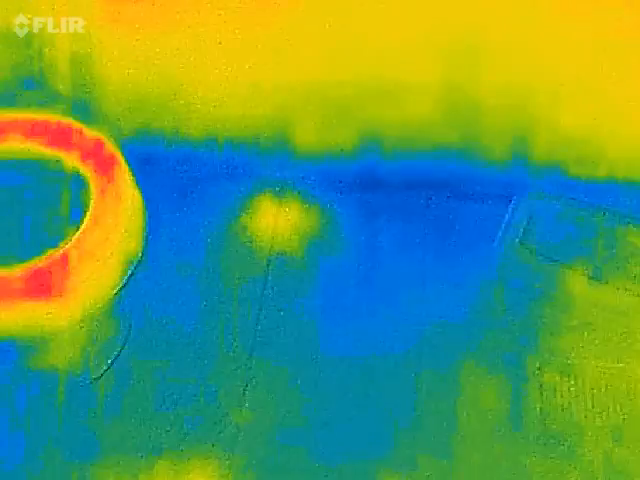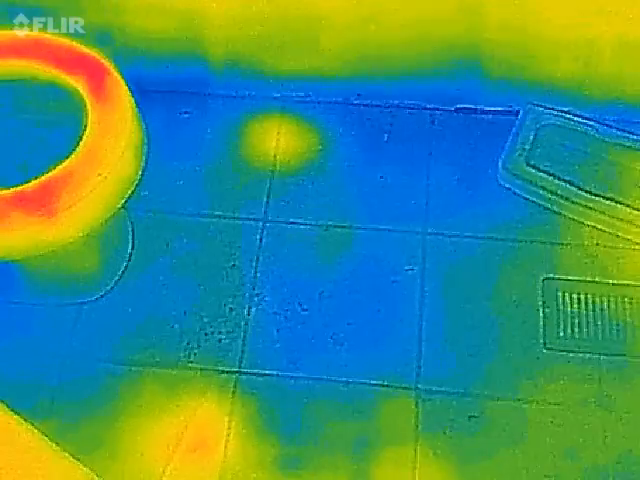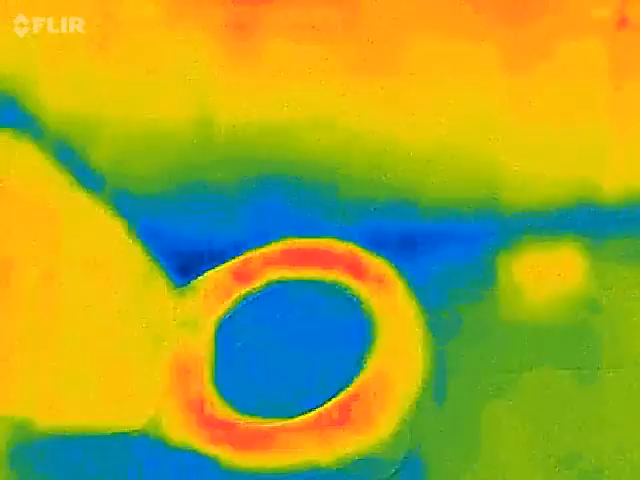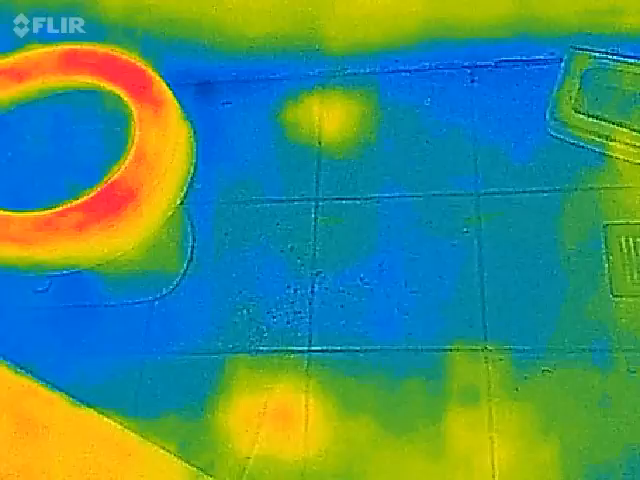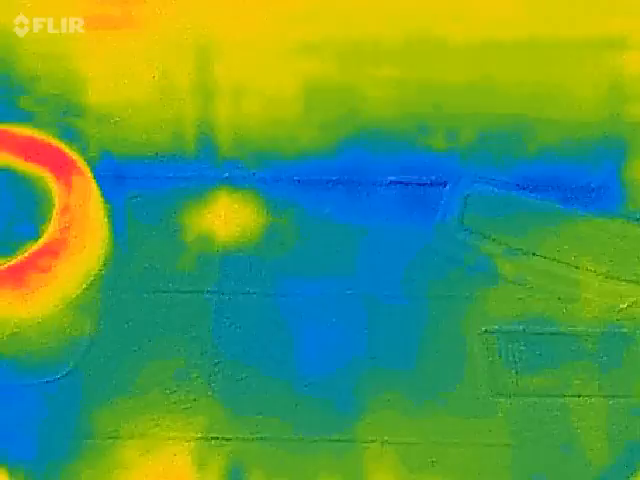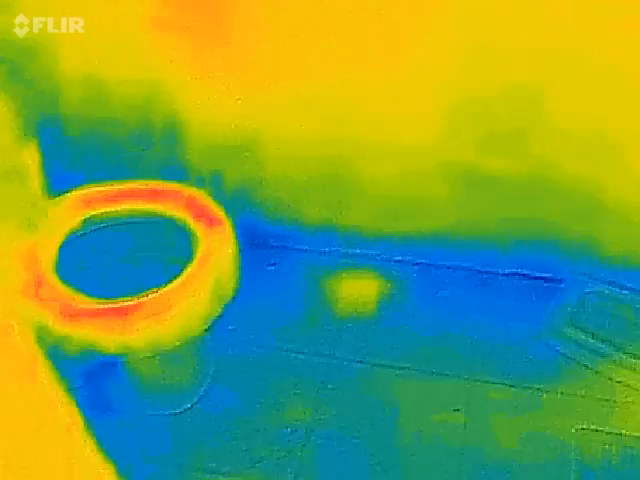And this floor does feel freezing cold, and because it's such a large surface area, it's like having a refrigerator in my bathroom. You know, this looks like there's absolutely no insulation under the bathroom floor.